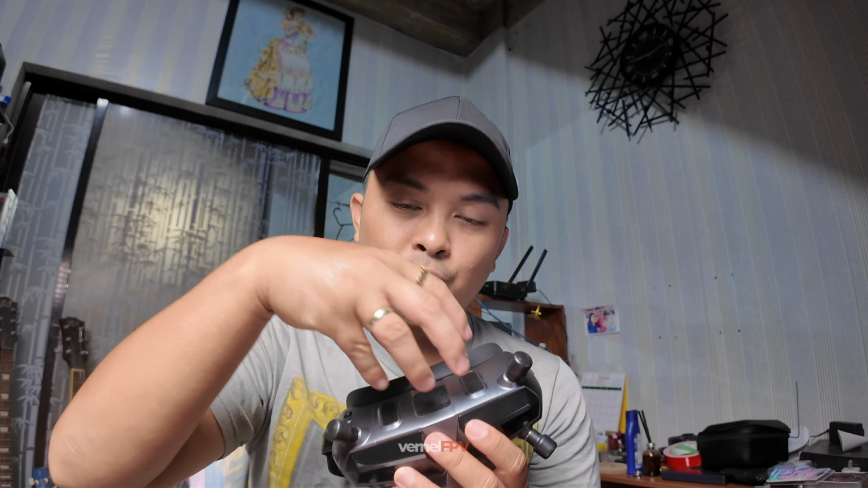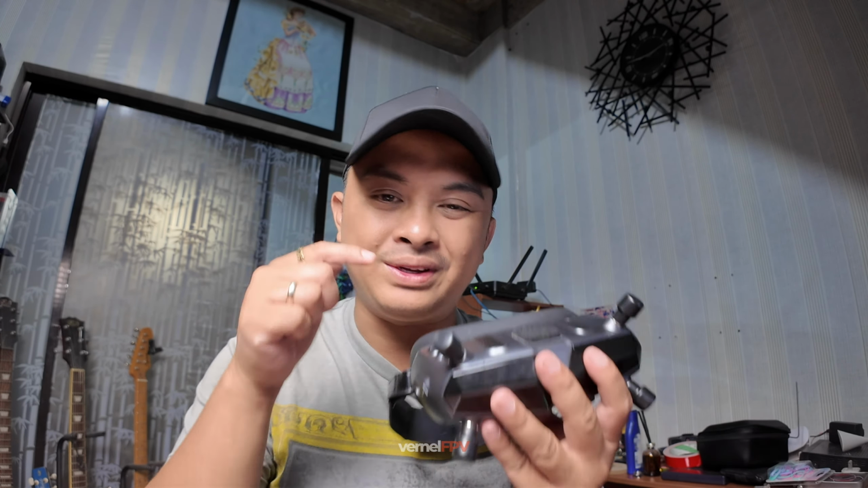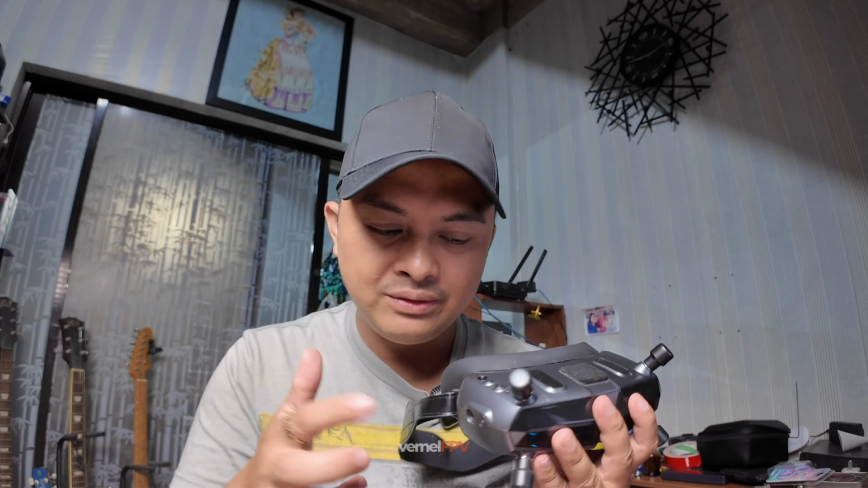I think less than 50, less than 40 degrees inside of the goggles, in front and at the back. So I think we're still in a good temperature for that. Modifying and just putting one fan here could probably lower down that internal temperature to probably around 30. But the risk of putting a wire directly on a very small capacitor inside of the VRX or even directly to the board of the power supply is, I think, not worth it.